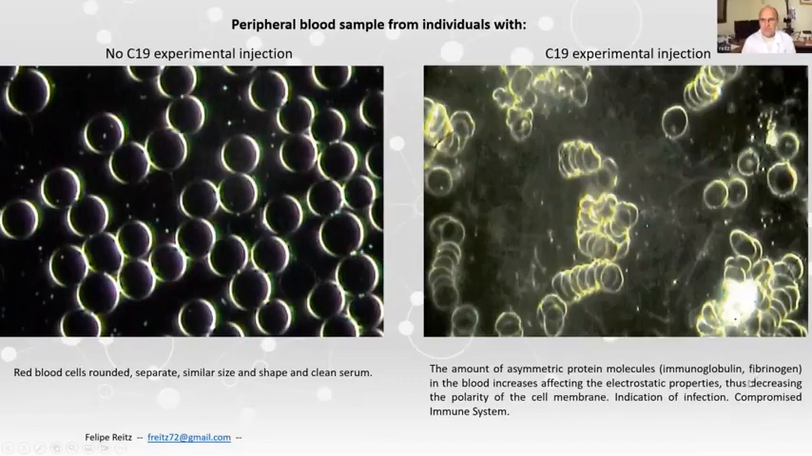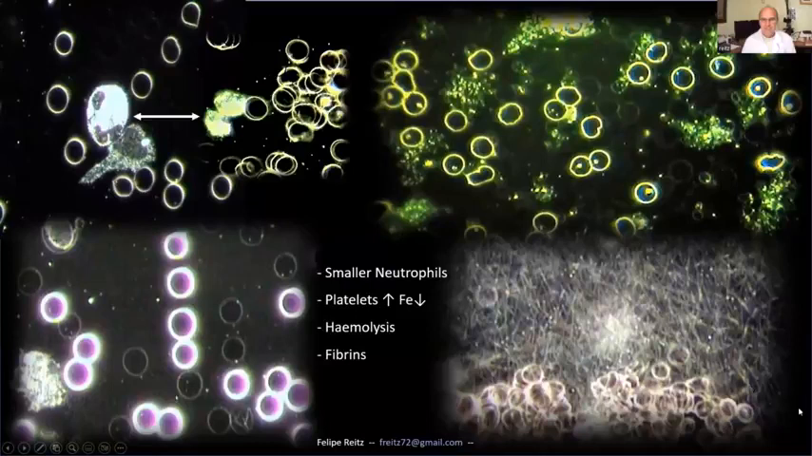Okay, should we go to the next slide? Okay. So tell us what we see here. So we have multiple different pictures here. What do we see here? We start from the top there.